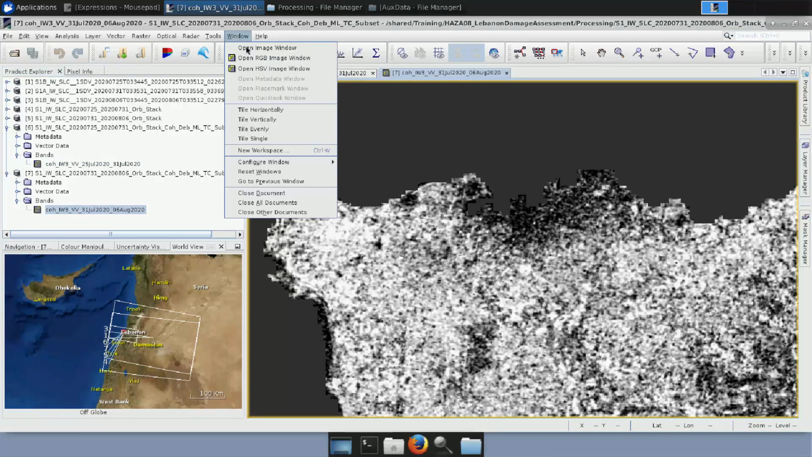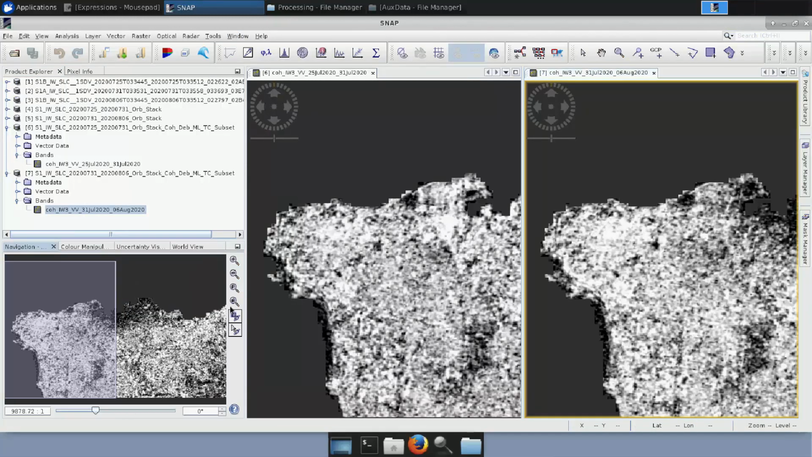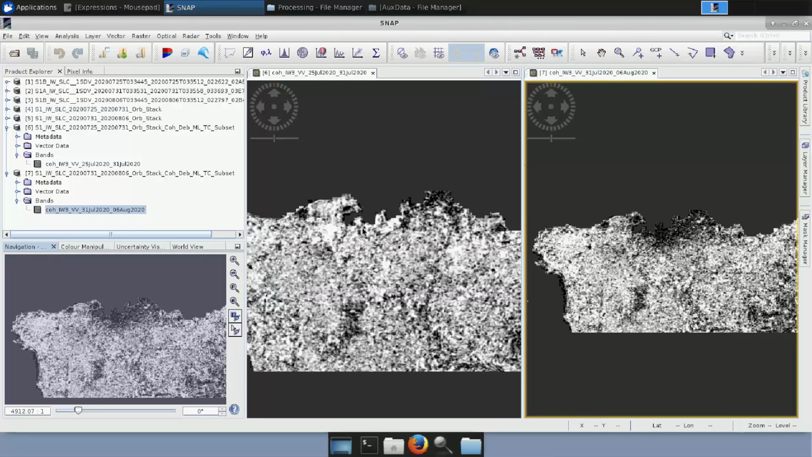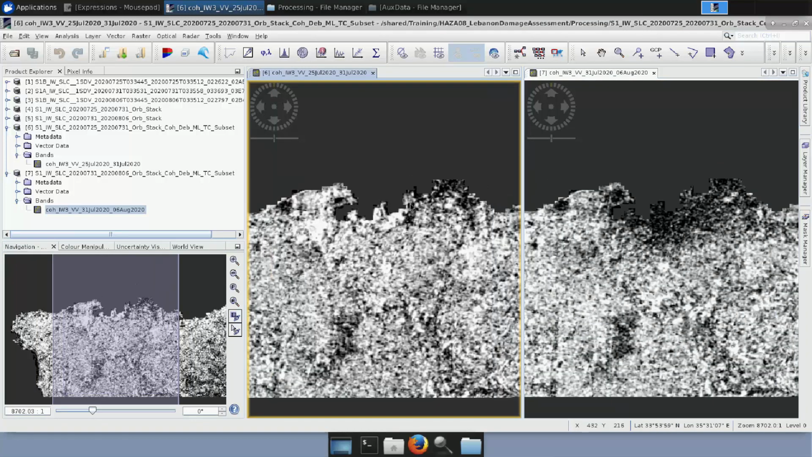If I put them side by side, by going here, I see some differences. Over here in the center, this part used to have white pixels, while here it is having more black pixels. So far, this is a very good result that we have from our processing.